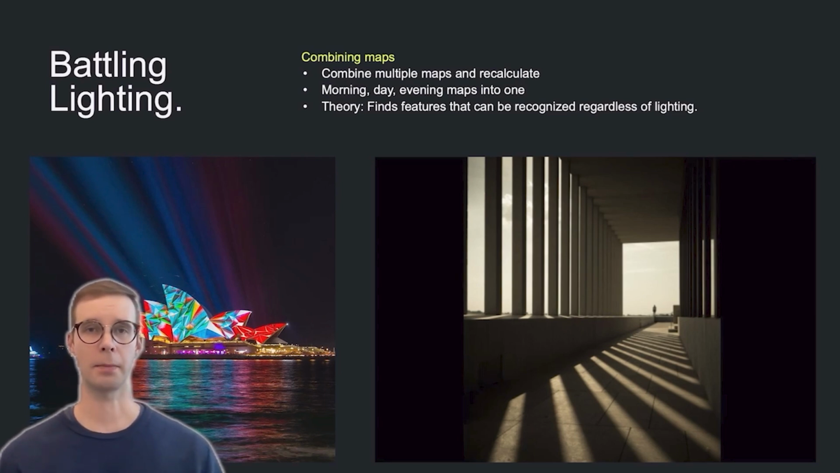So basically what that means is that you have maps from different lighting conditions and you put them all into the same workspace, and then you use our service to create a new map with those source images. The theory is that it will try and find the features that stay the same regardless of the lighting, or can be recognized in any of these lighting conditions. So this should give you the best possible map and the best approach to battle lighting.